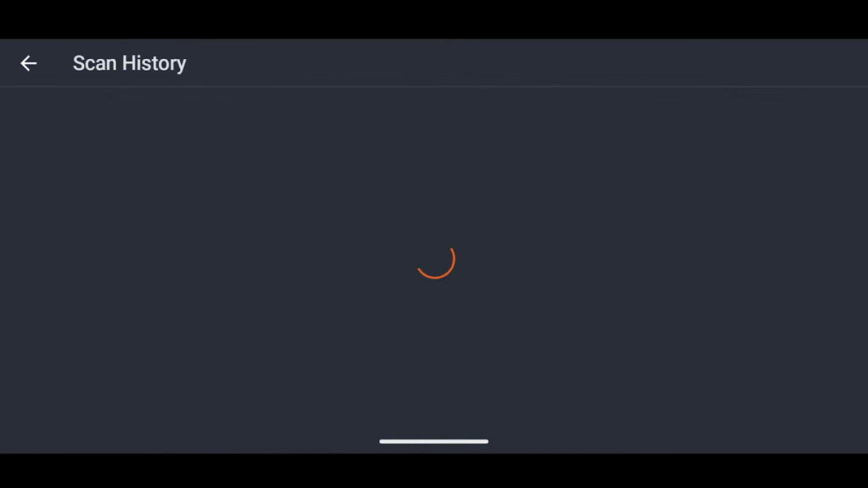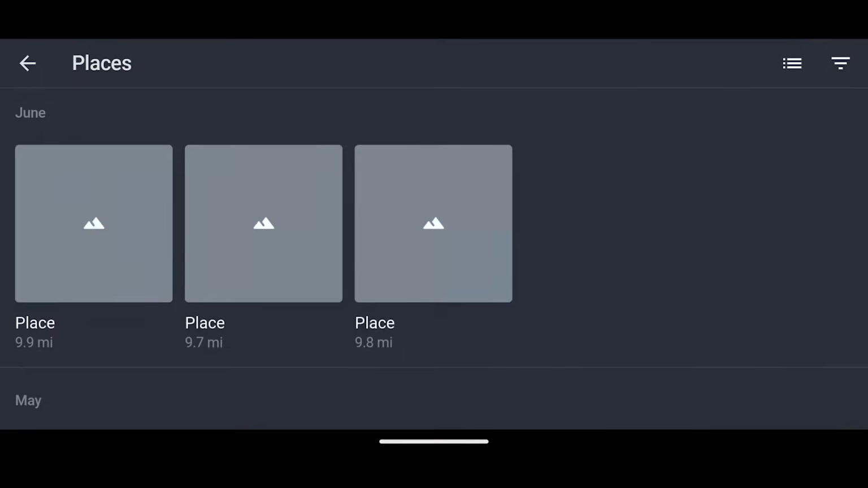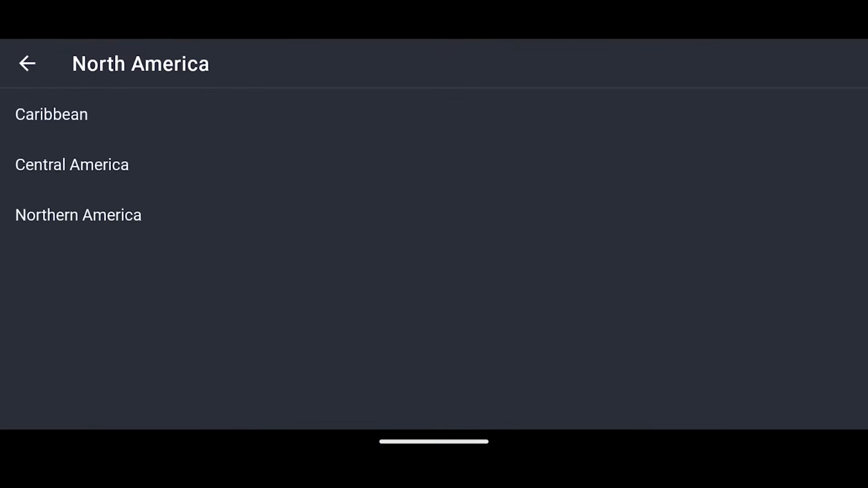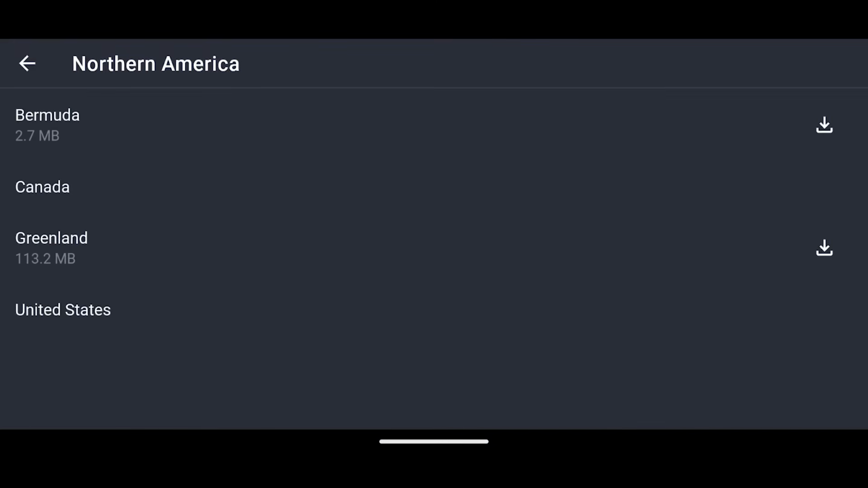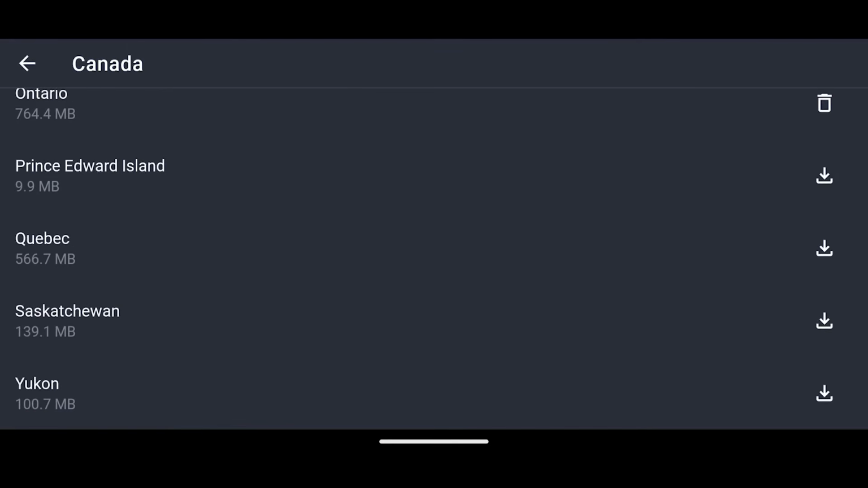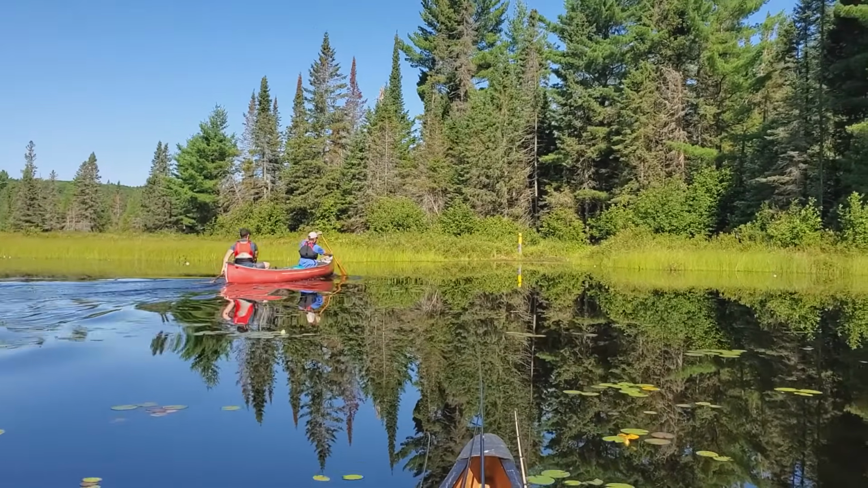Some unique perks of the Deeper are being able to play back and view historical scans. You can view the places you've marked. Another cool feature is that you can download regional maps to your device, so if you don't have signal on your phone, you can still see your location on the map using the device's GPS. And this feature is essential when you're traveling in the backcountry.